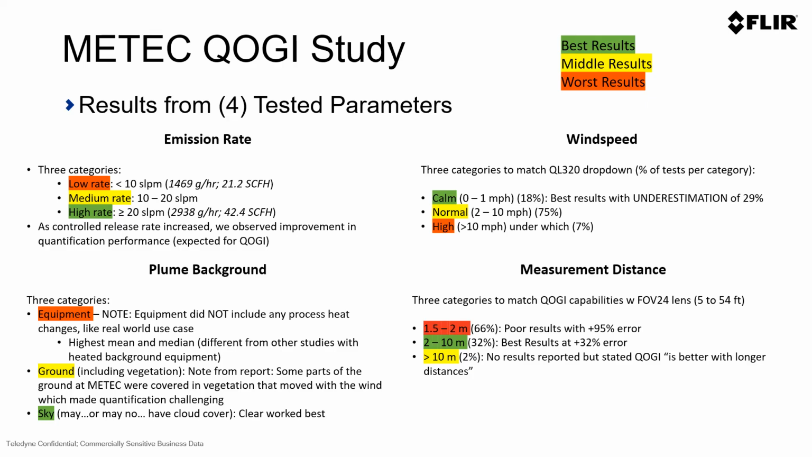And it also doesn't surprise us that a clear sky would produce very good results. If considering the measurement distance, the medium or the middle measurement at 2 to 10 meters produced the best results. If you're very close up and very close to the emission, sometimes the results can be more challenging as the leak is moving faster and at a quicker distance inside the measurement boundary.